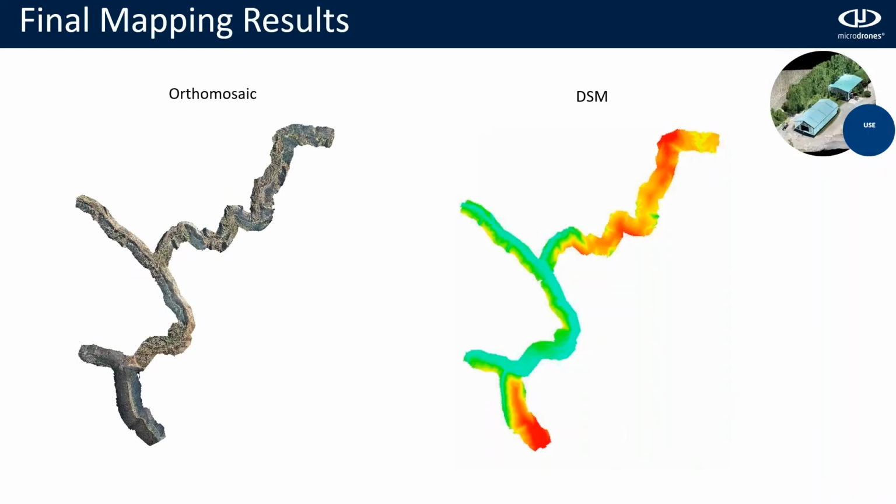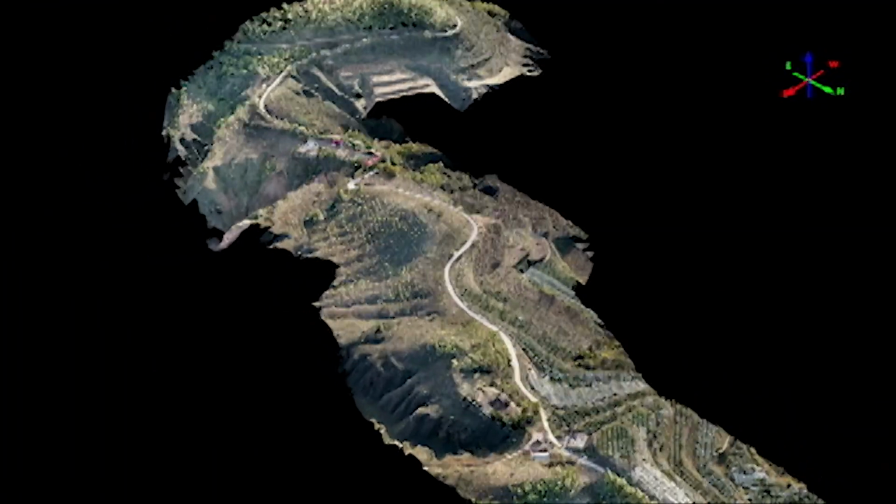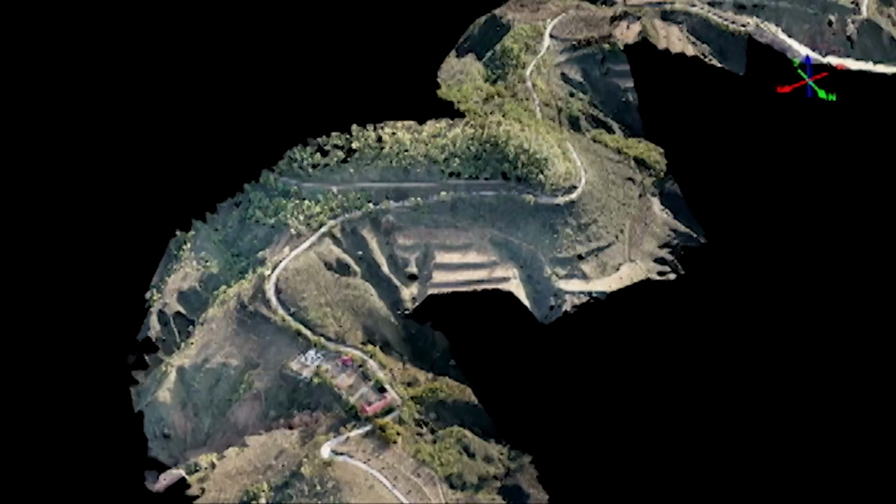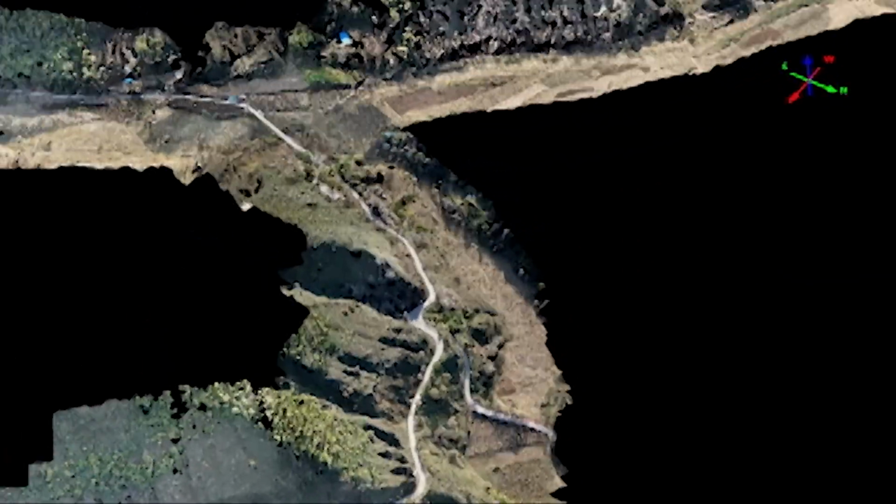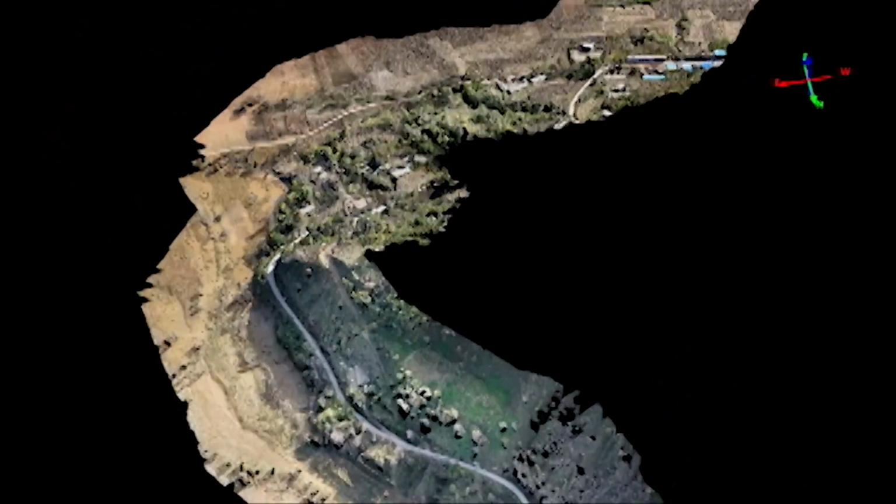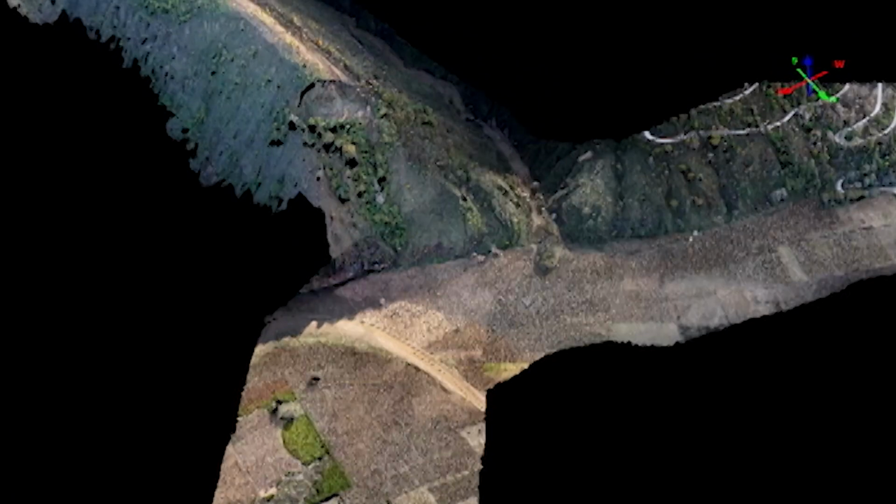Now, let's review the final deliverables. We had the accuracy assessment that I just showed. We have the orthomosaic, the DSM, and here I created a small video to see the final deliverables. In this case, here is the orthophoto combined with the DSM, and it creates like a 3D model where you can see how the corridor was. In this case, you can clearly see the height difference and how hard it was to survey this.